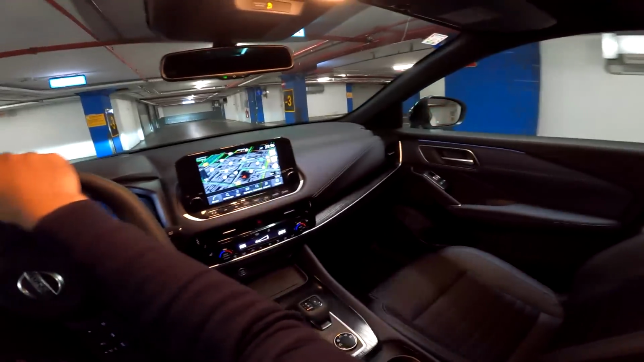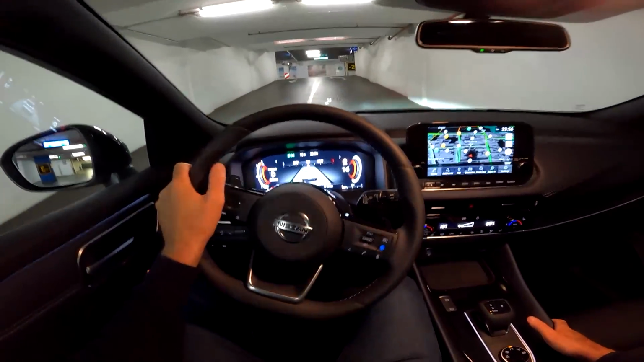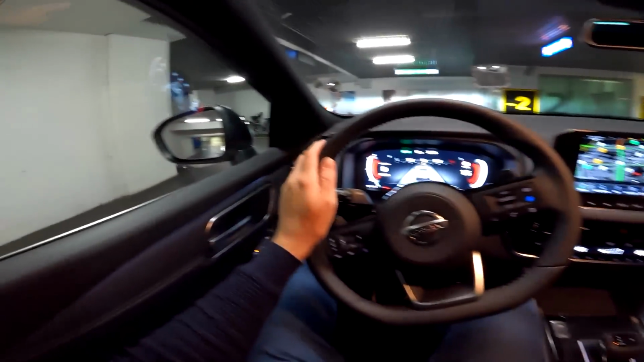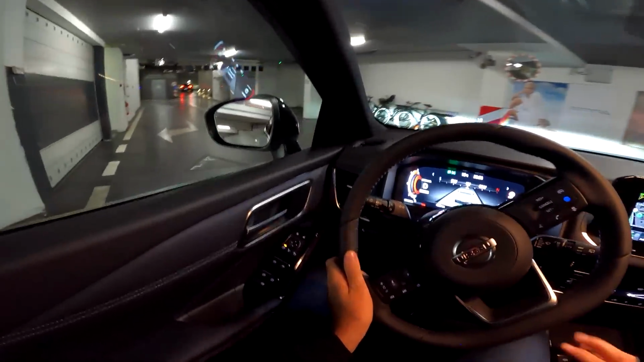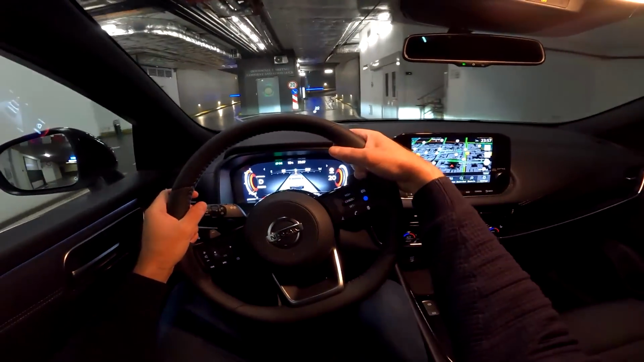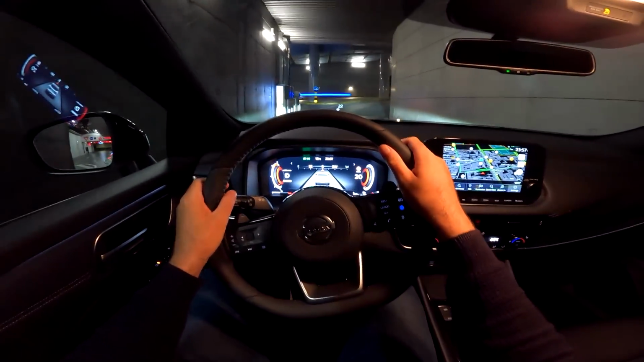So tell me in the comments, how do you like this interior? I think it's very much improved compared to the predecessor. The materials are great. This is all in leather, and the steering wheel as well. Here, clean design, and overall thumb up from me. Tell me in the comments, what are your thoughts?